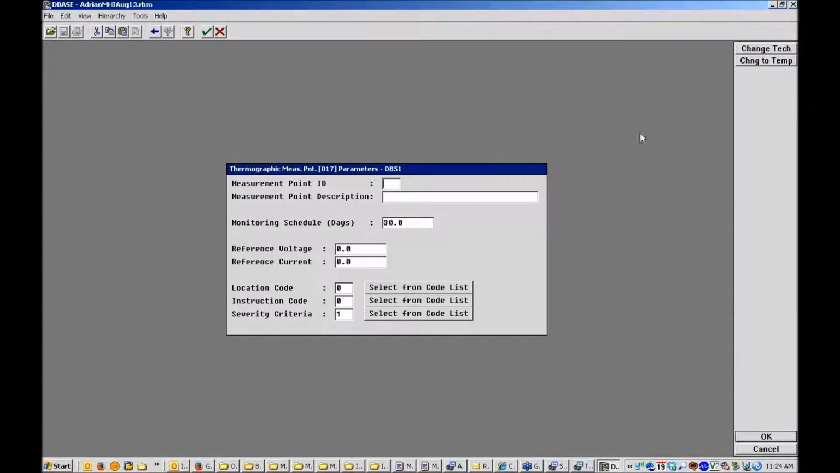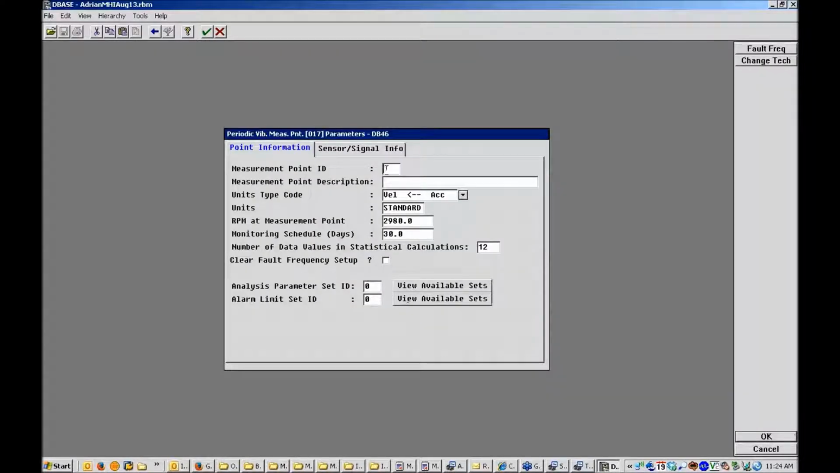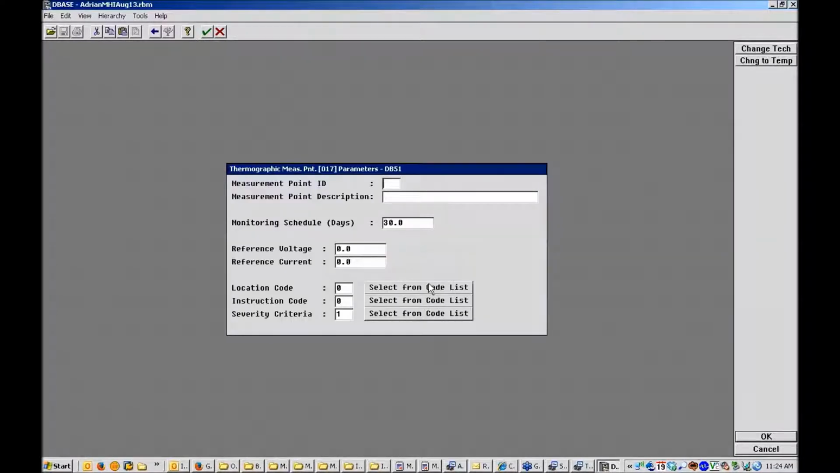But if I wanted to change technologies, there's a button in the top right hand corner called Change Tech. So I'll just show you that. If I click on that button, I can choose between periodic or thermography. So obviously I'll just quickly change back to vibration. So there's the vibration. Go back to thermography. Alright, so I can see there that influences what is happening.